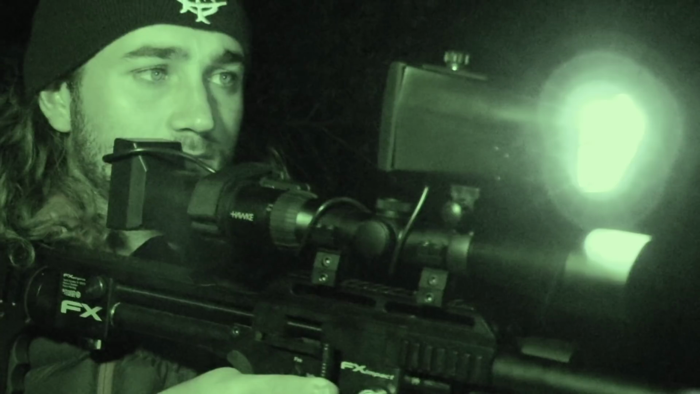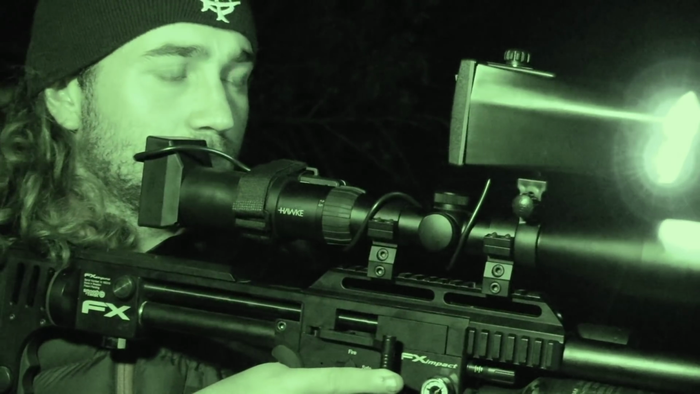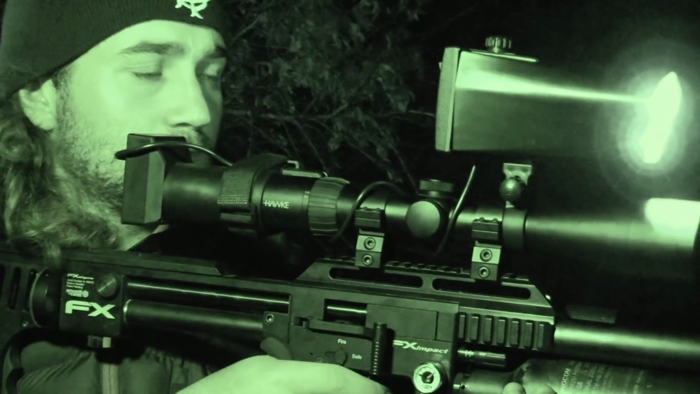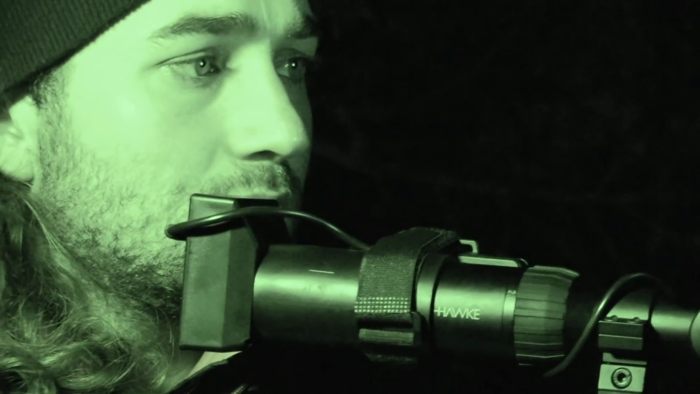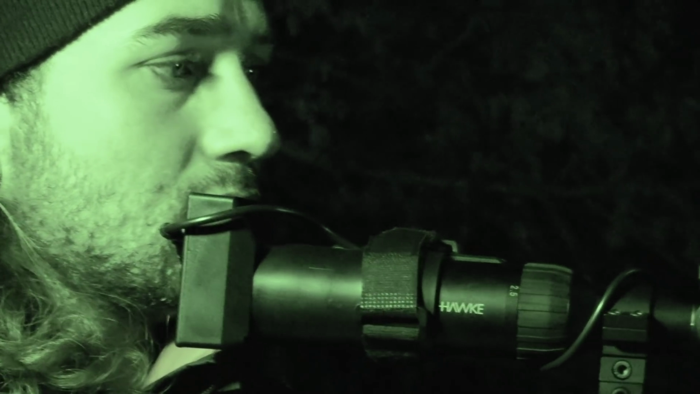Turns out the Impact is actually a great rifle for offhand shooting through the night sight. The weight of the gun is far back, which makes it easy to shoulder for long periods of time, and the Hawk Frontier scope that I have fitted on the rifle has a minimum magnification of 2.5, which gives me a really wide field of view when scanning the fields.